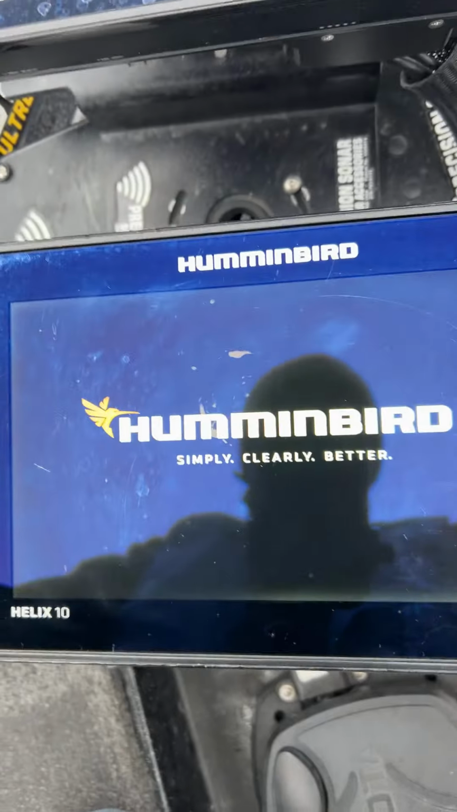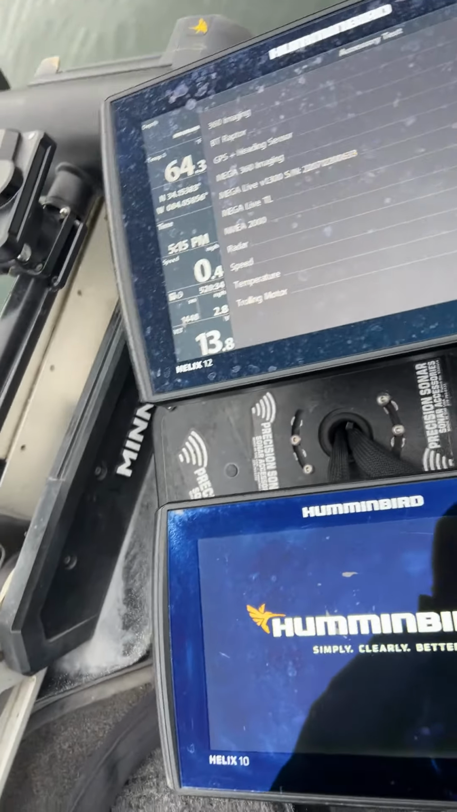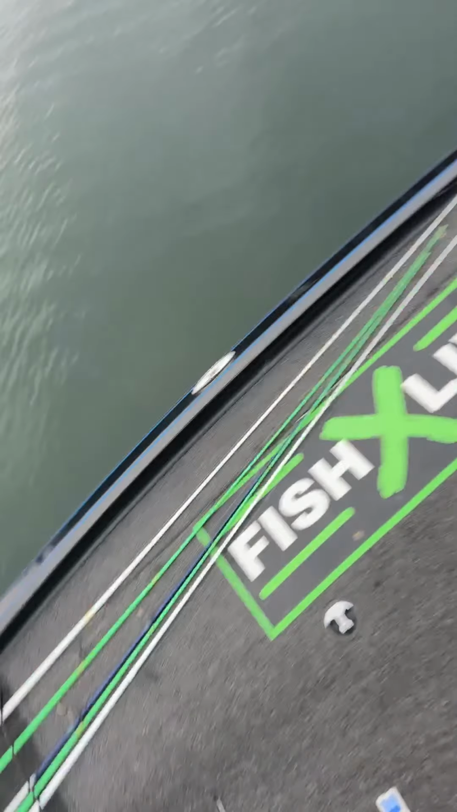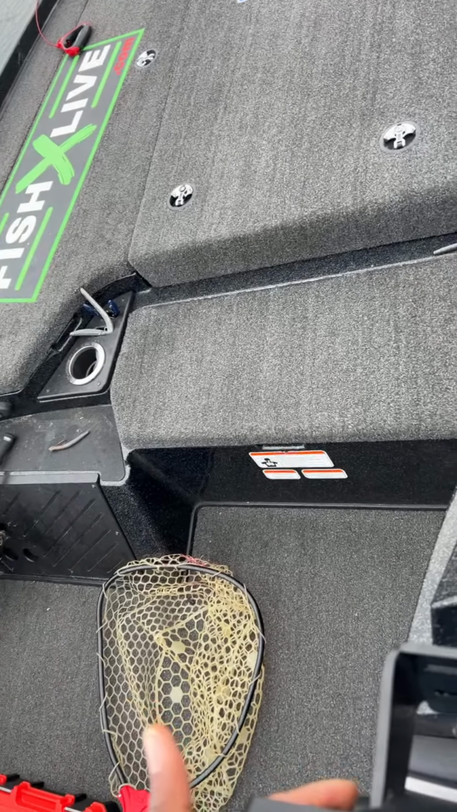All right, so we'll get this one set up. We'll just run mapping on this one up here once that one comes up. And now let's get this one back here and get this one set up so we can actually do some scanning, see if we can find some baitfish. I mean bait balls first.